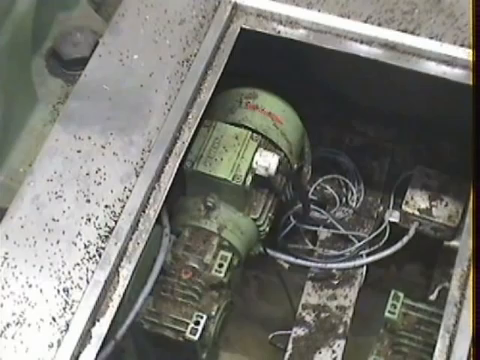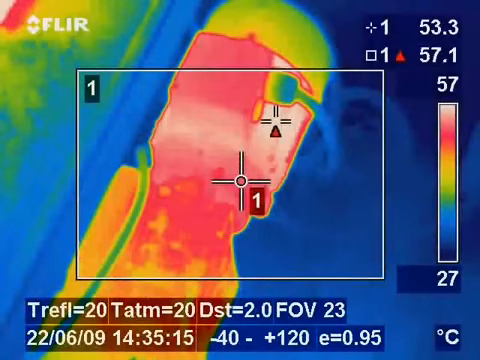This image was recorded on a routine thermal inspection of an oil processing plant, where the thermal performance of plant and equipment is critical to plant performance and safety.